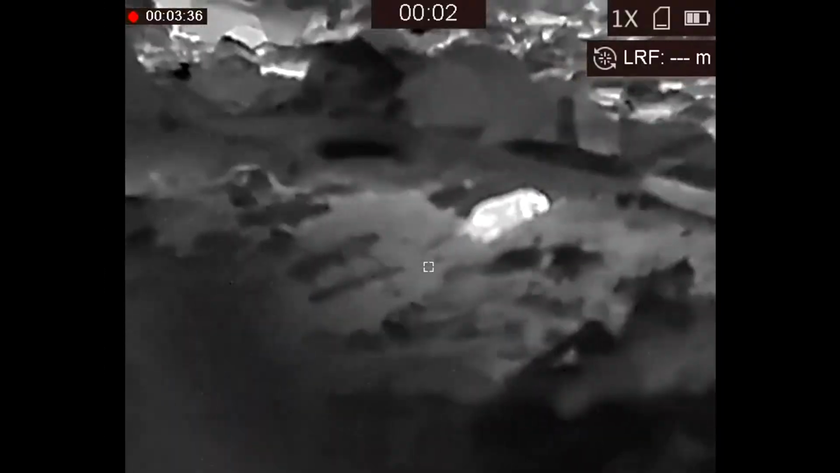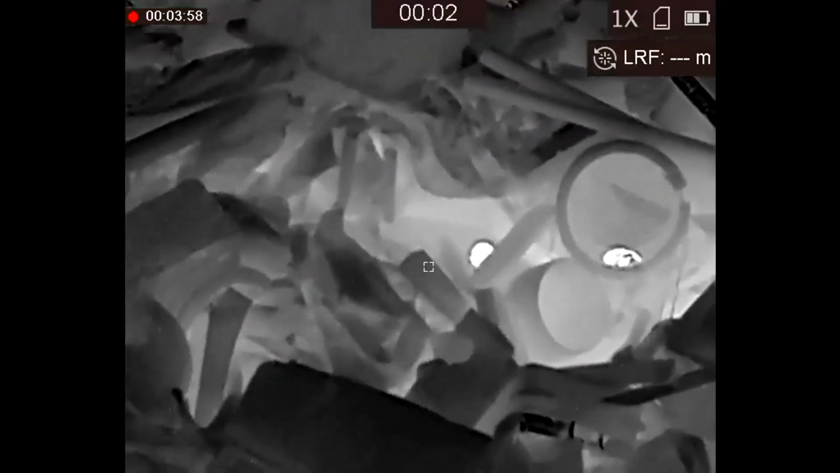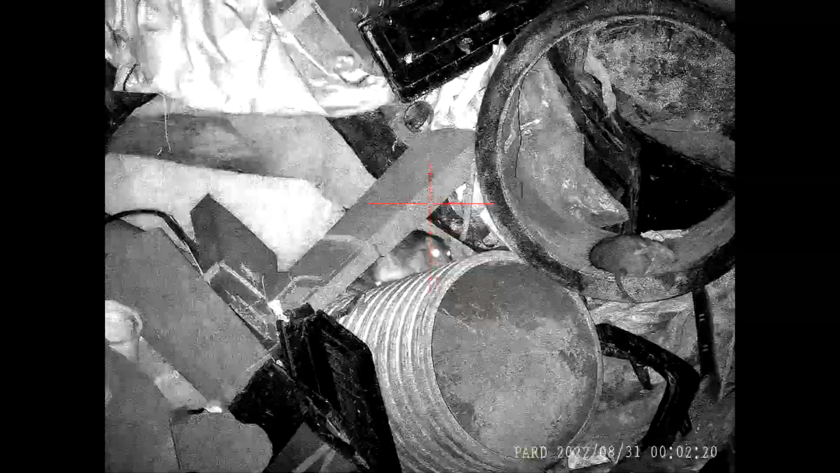Here's an example of one I see just a few meters in front of me. That's a big one in the foreground there. Way in the foreground. Where's it gone? With the PARD's minimum mag being 6.5 times, I just missed it right in the foreground here. Stuart spotted another one by the pipe, high and left. That's V0 on the pipe.